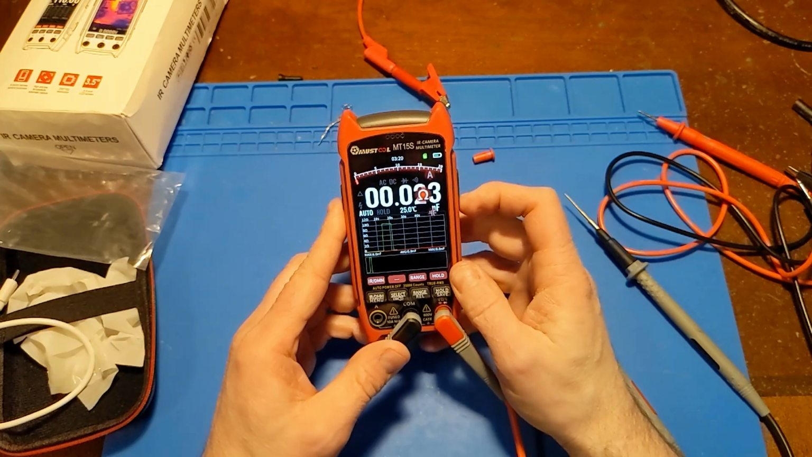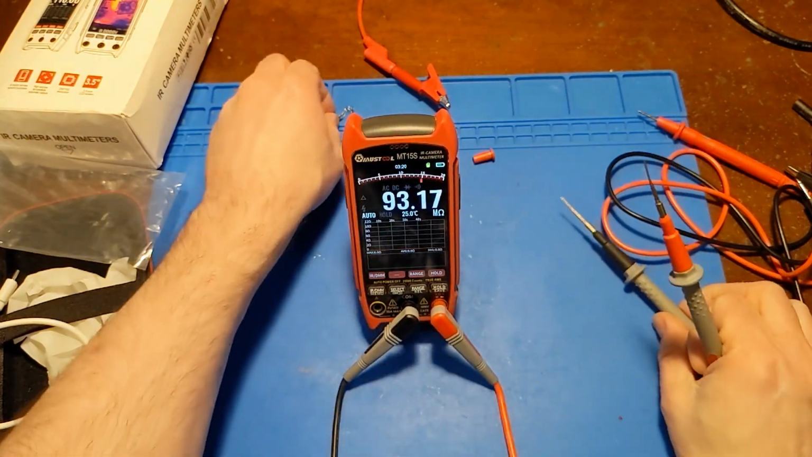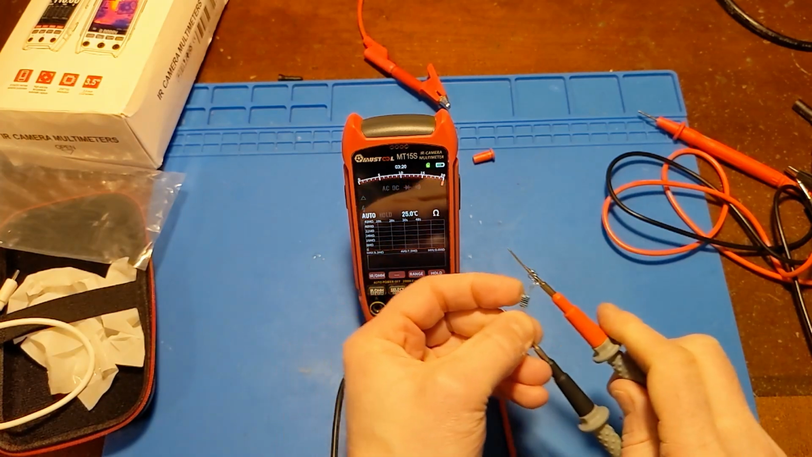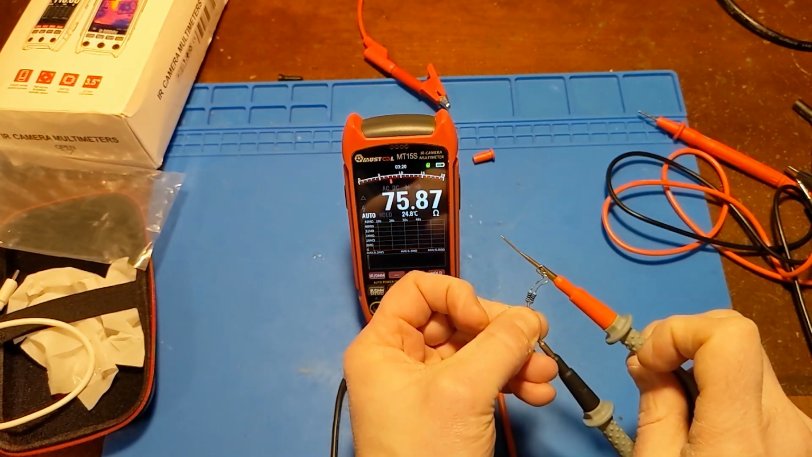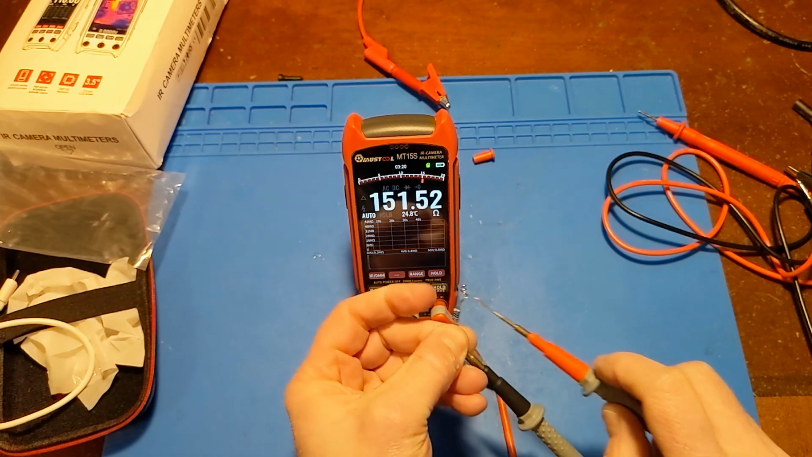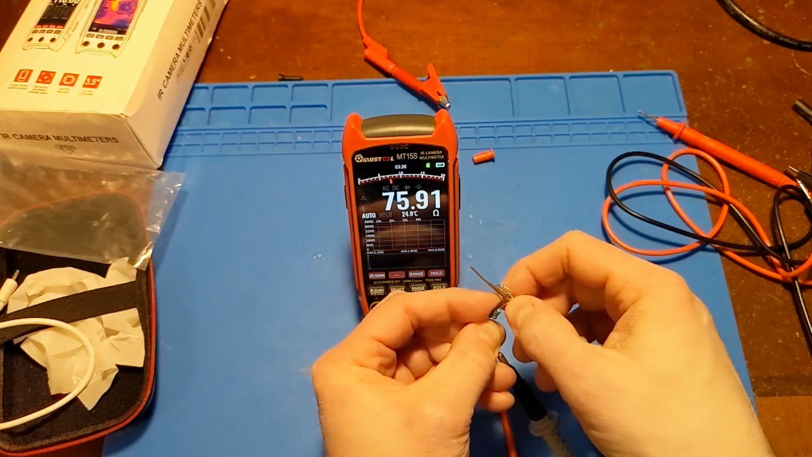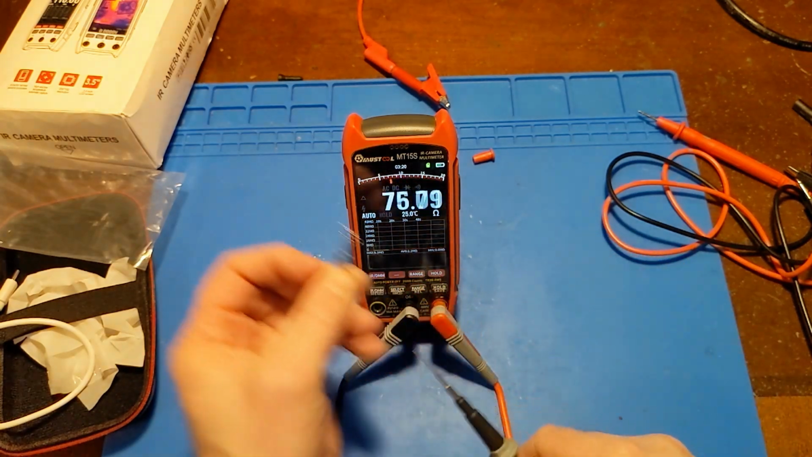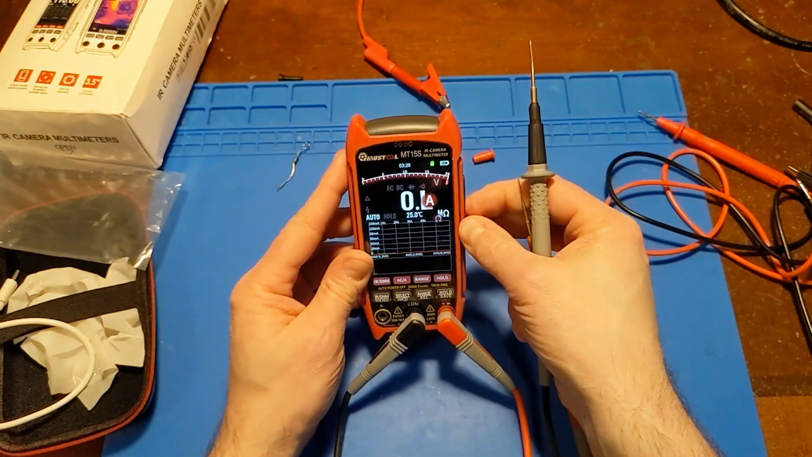We already played with voltage. Ohms, that's pretty neat. We can ohm out the resistors I was using to heat up. And they are 75 ohms. That's pretty quick. Got to try to get both leads at the same time here. Yeah, it's a pretty responsive ohm reading. That ain't too shabby. Let's go to diode.